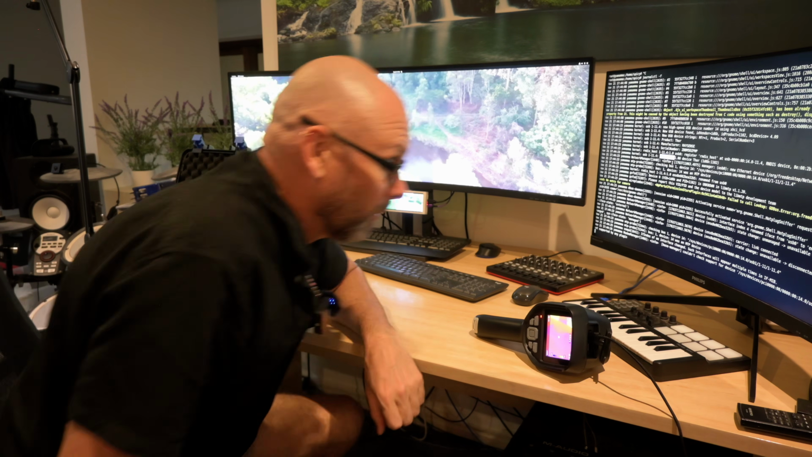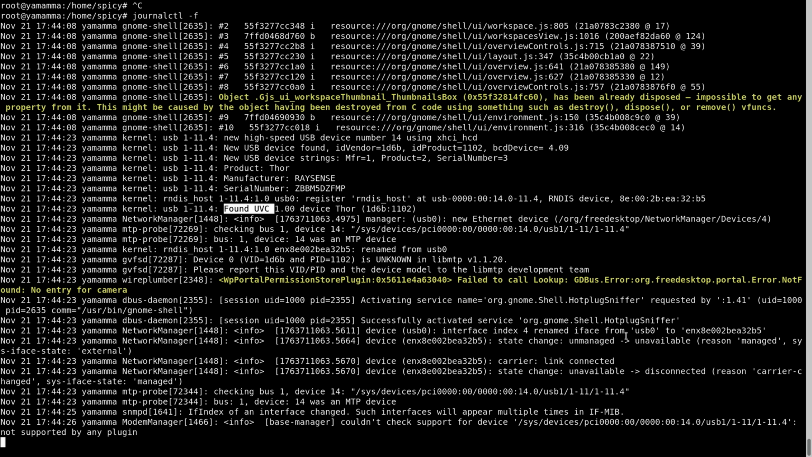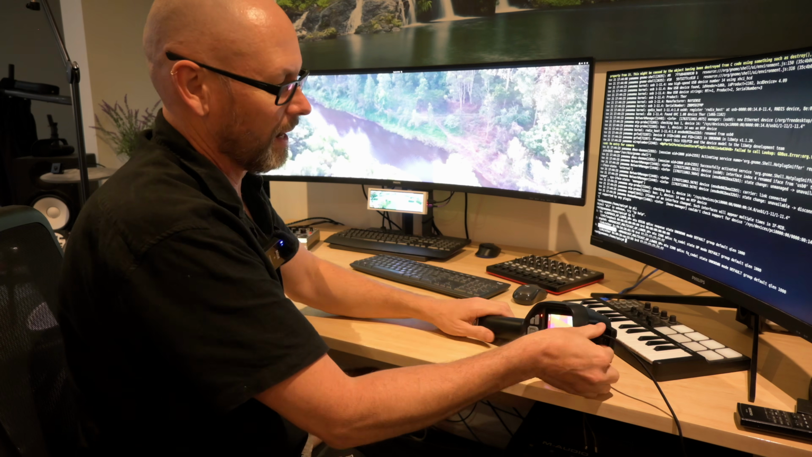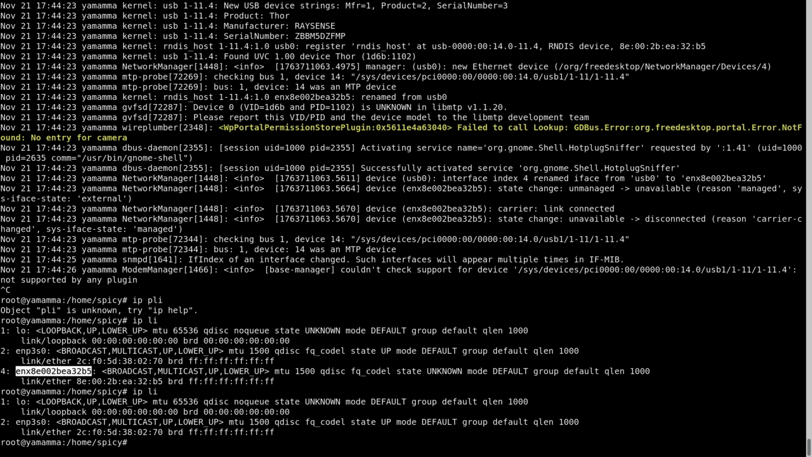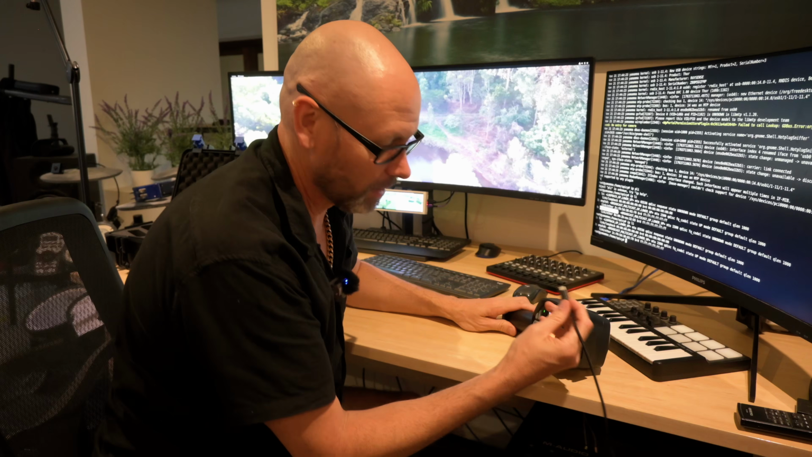So I'm going to get this to play. You watch me, I'll find a way. And what else has it got? USB 0 to that. Oh, it's come up as a network device? Really? Okay, it's come up as a network device. Let me take that out, show that again, and it's vanished. So apparently it's a network device.